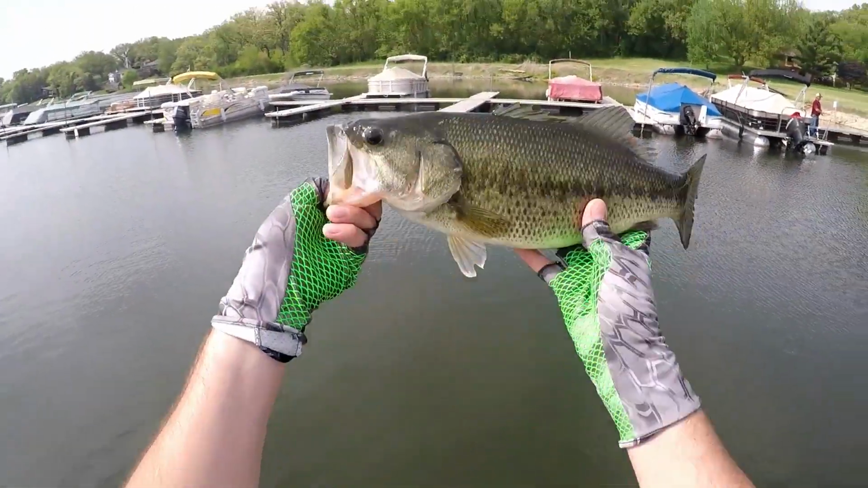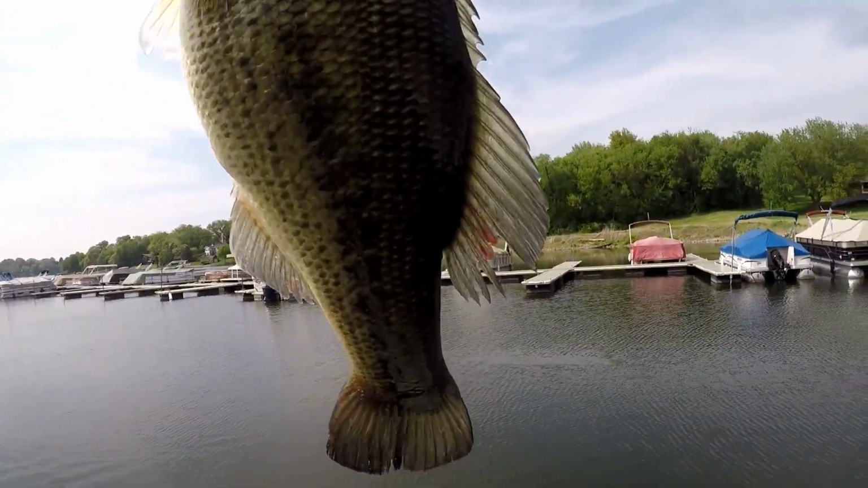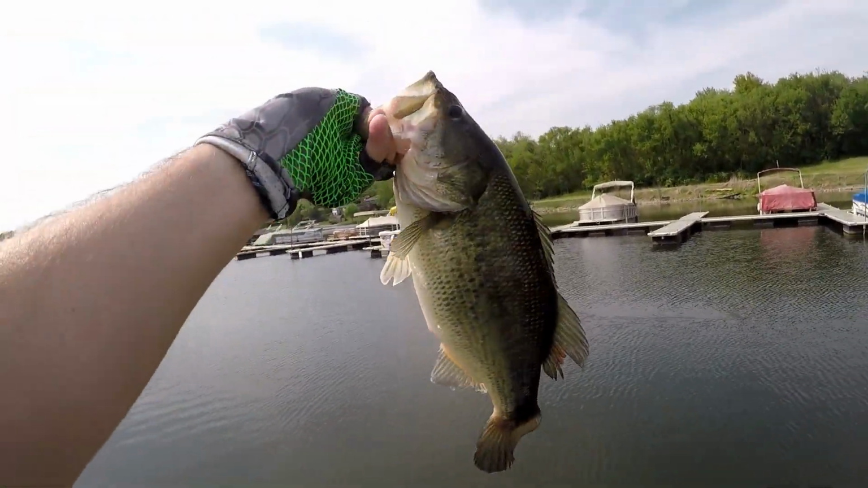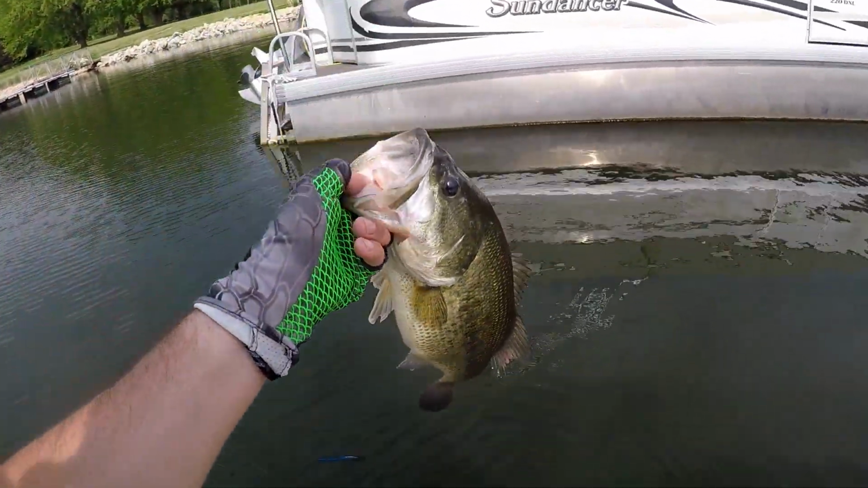Another one, guys. Bloody fin. Got a really bloody fin, so I don't know if he may be spawning. Super fat belly though. Man, another tank. Wow. Thank you, Deeper Pro Plus. Thank you.